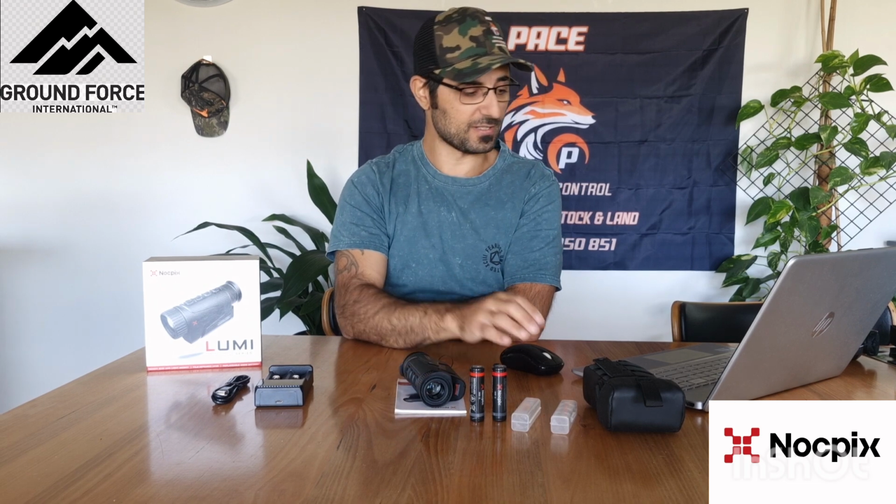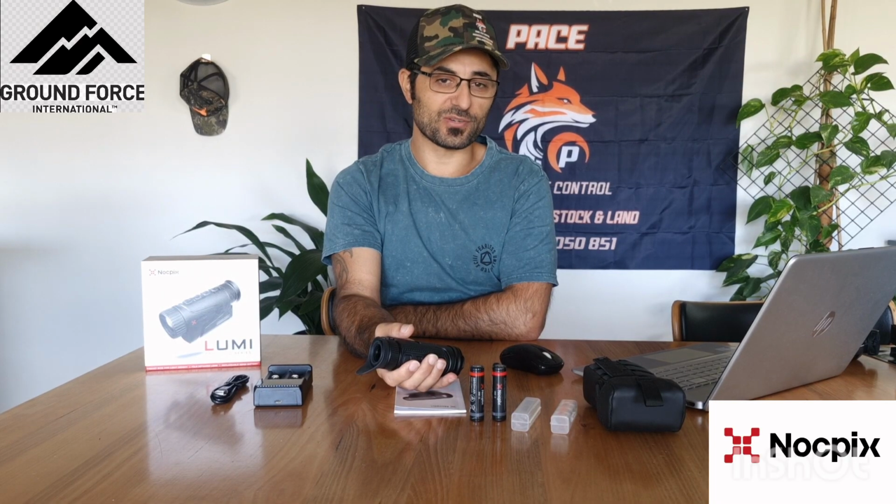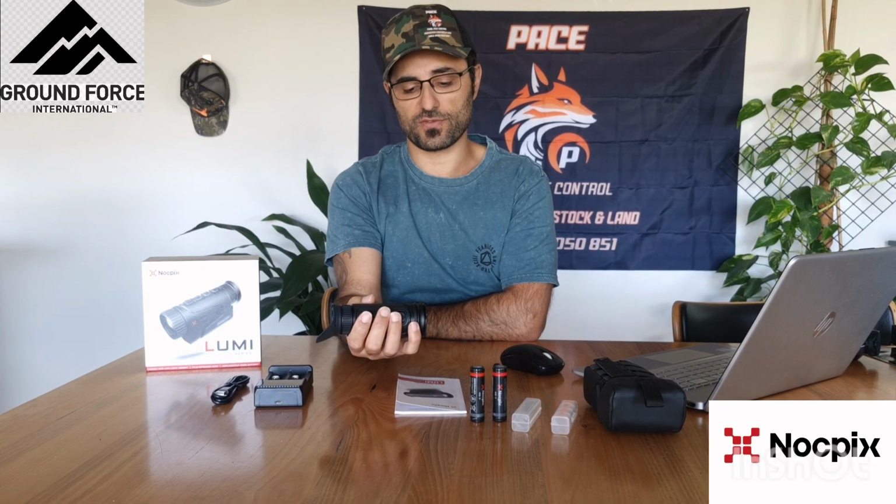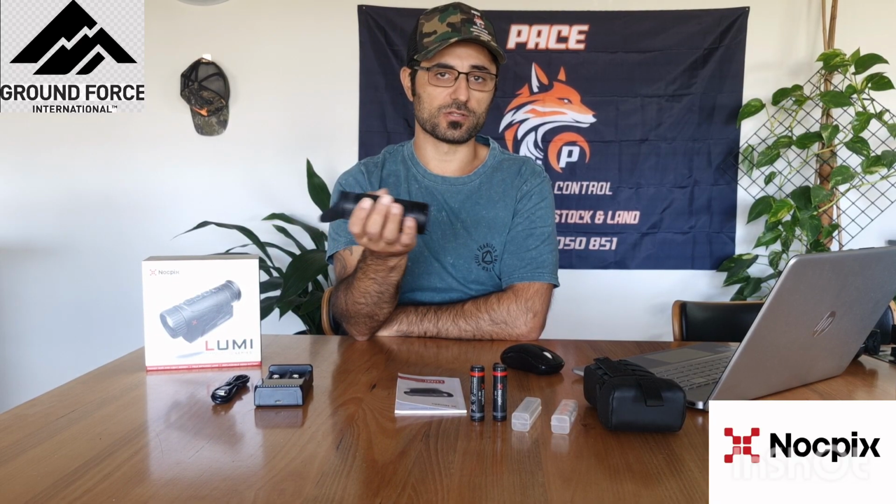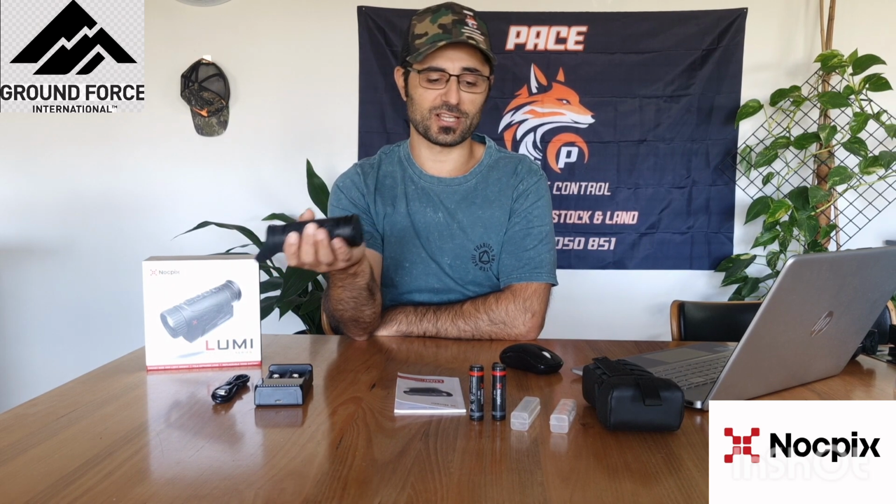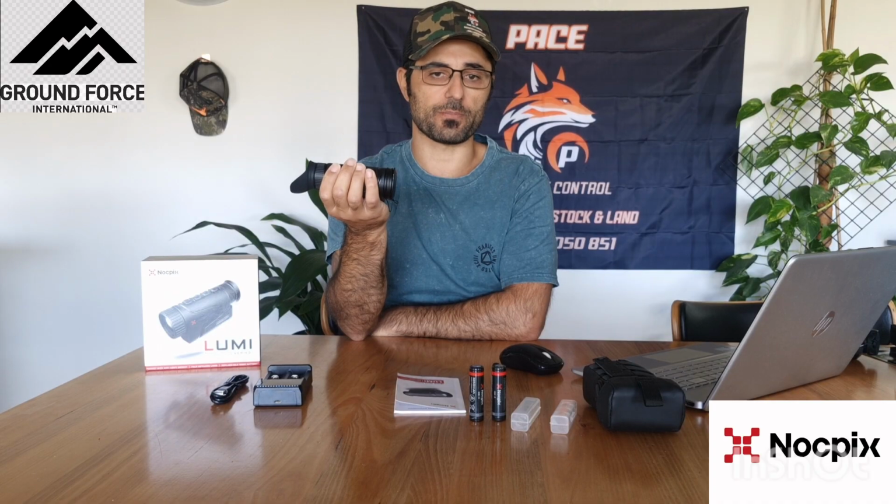Cons, well, the lower resolution is a con basically. If anything over 80 to 100 meters, you're going to struggle to identify it unless it moves. People who've been out hunting with thermal gear get to understand how animals move through the night. So seeing a rabbit, you're trying to work out, is that a rabbit or is that a pile of cow poo that's hot at night? Until the thing moves, you can't work out what it is. So positive target identification is difficult with the Lumi for any animals past 100 meters.